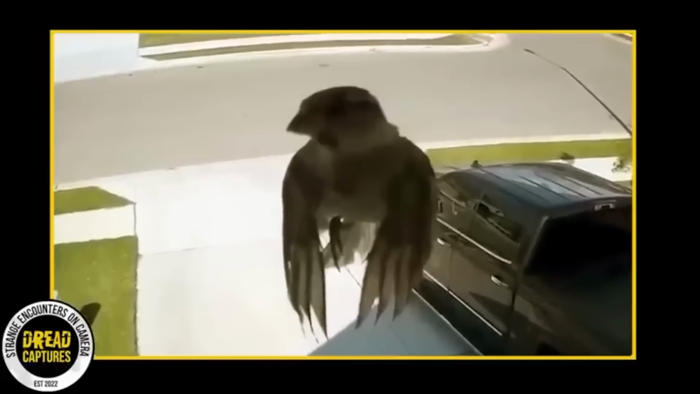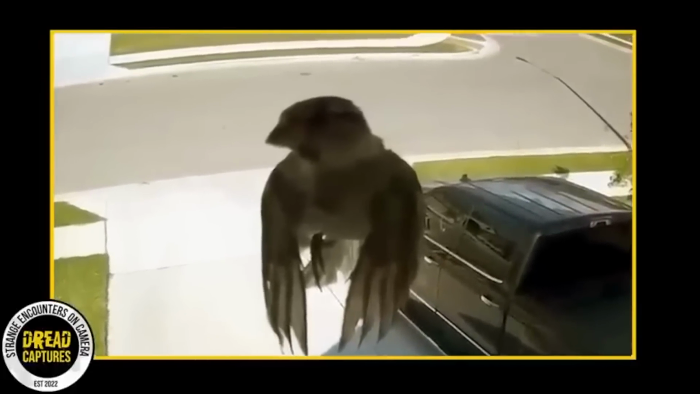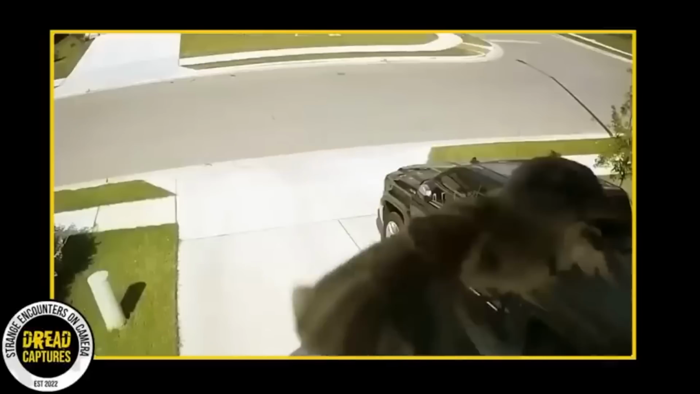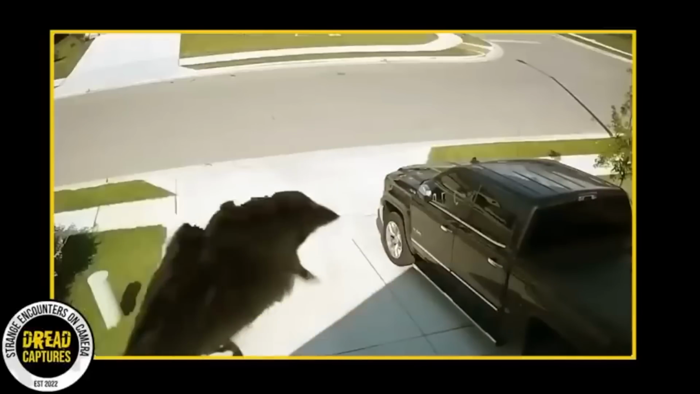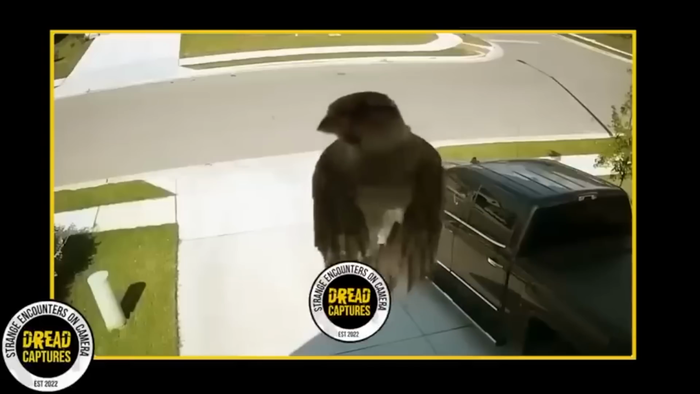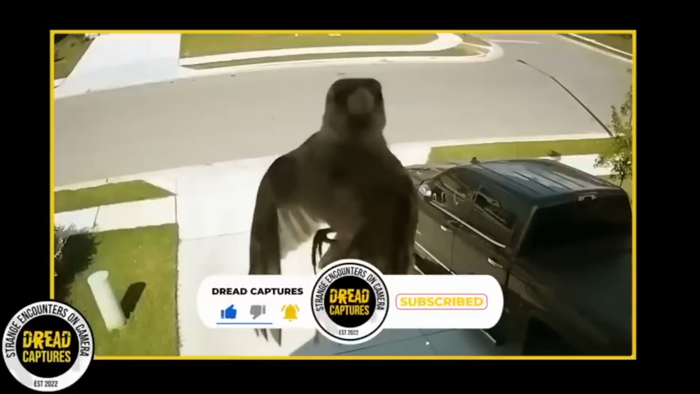Consider this bird seemingly hovering near a home security camera, moving without flapping its wings. It looks pretty crazy, yet it's an illusion. The bird is indeed flapping its wings, but they're matching the camera's frame rate, causing the bird to look like it's floating stationary.